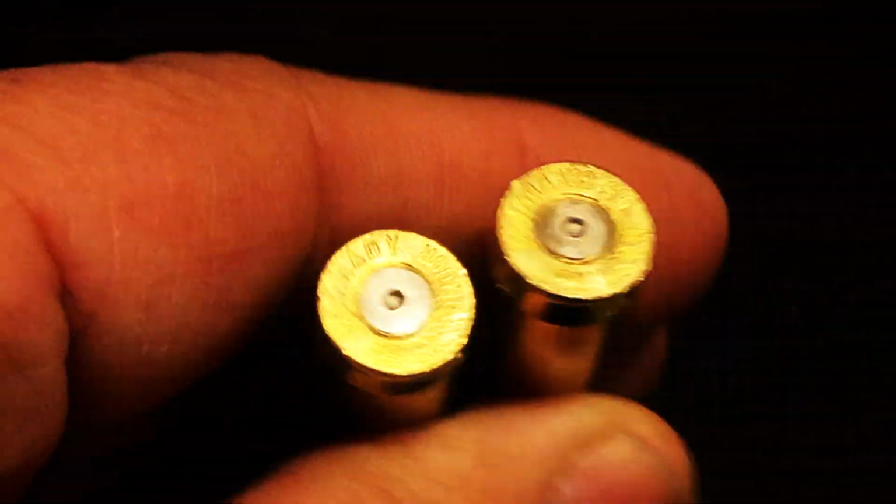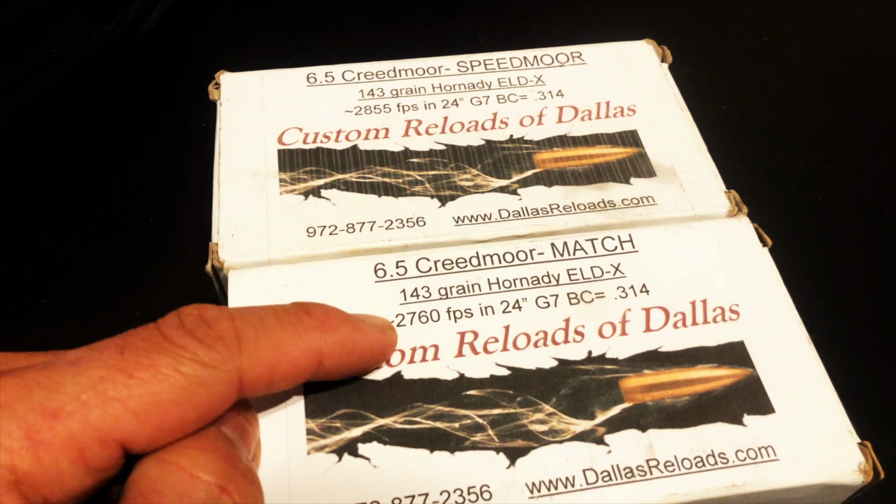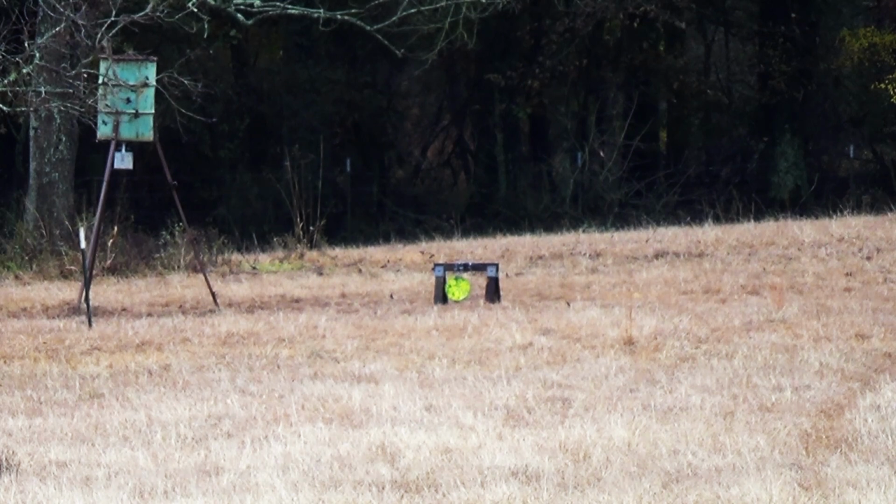So I think it'd be fine to shoot these, and now that I know what my zero is, we are definitely going to drop us some hogs. And finally, the cool thing about the Creedmoor bullets is that I am achieving these velocities out of a 20-inch barrel versus a 24-inch barrel. Stay tuned for my next adventure.